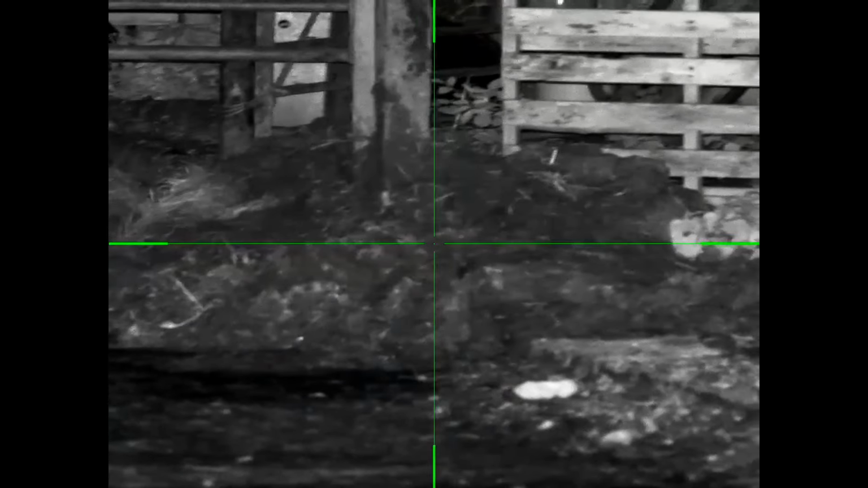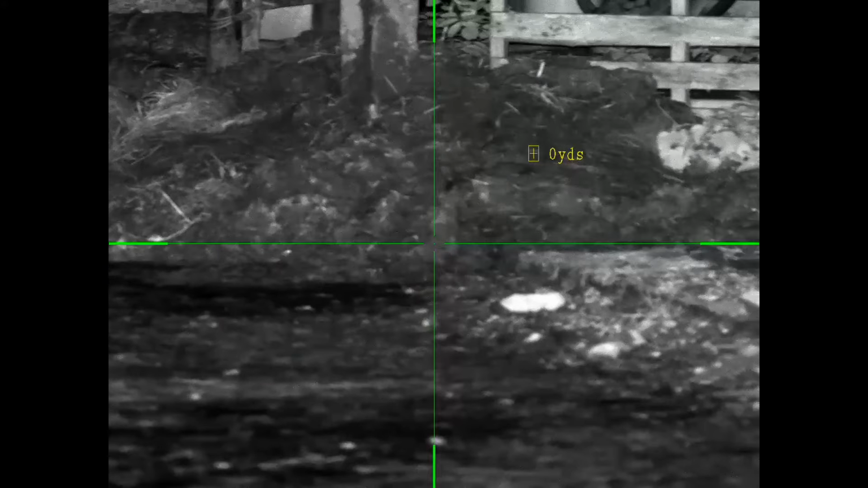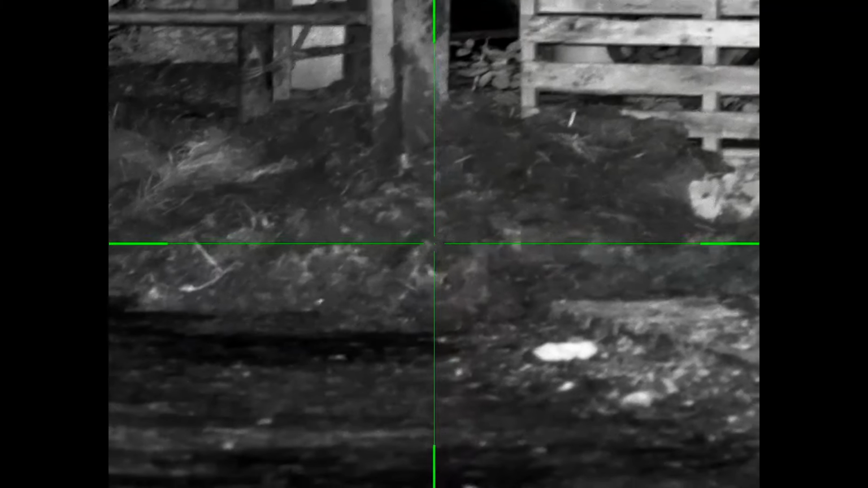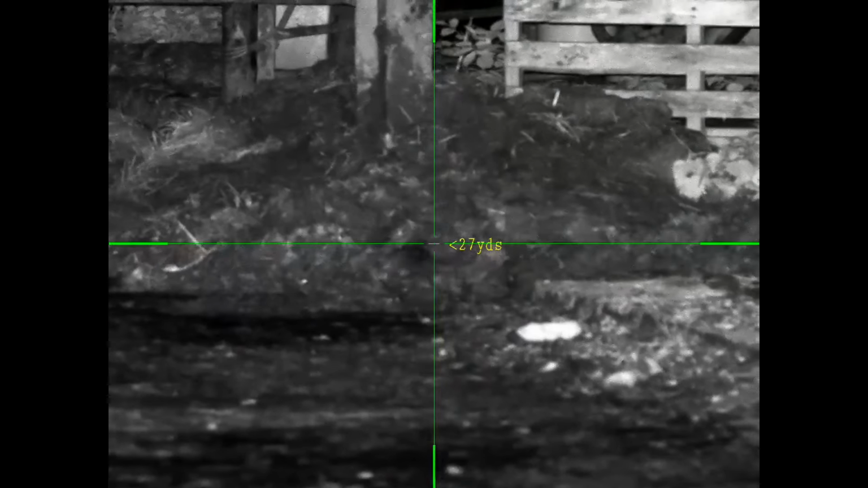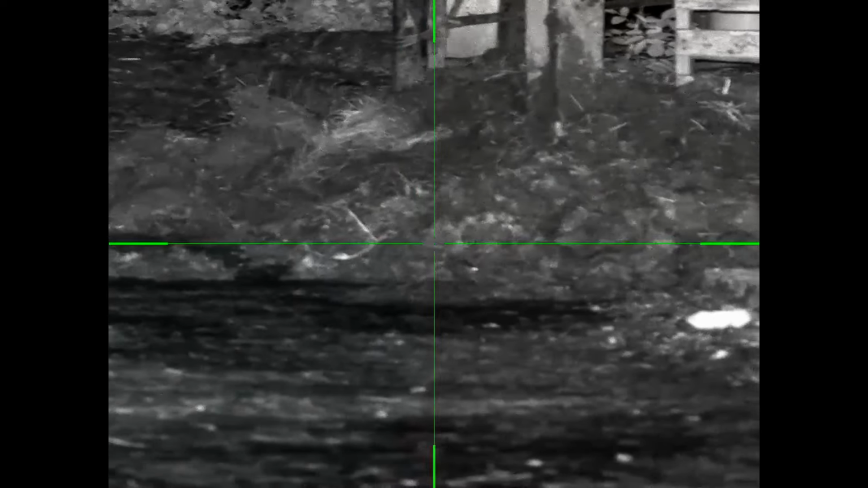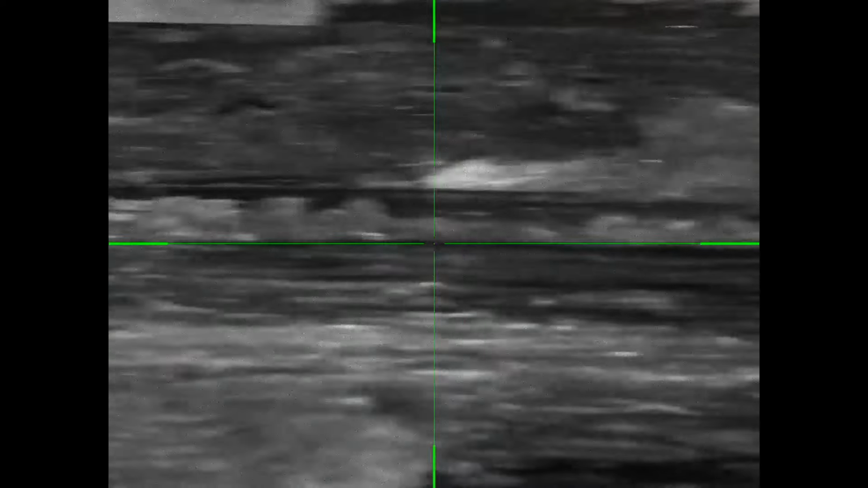Didn't range that, so yeah, should have been a hole. Yeah, a little bit of holdover. It's okay, it's hit. It's number 4.